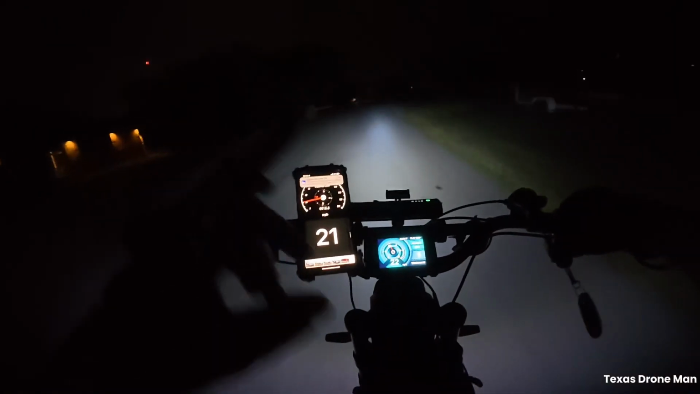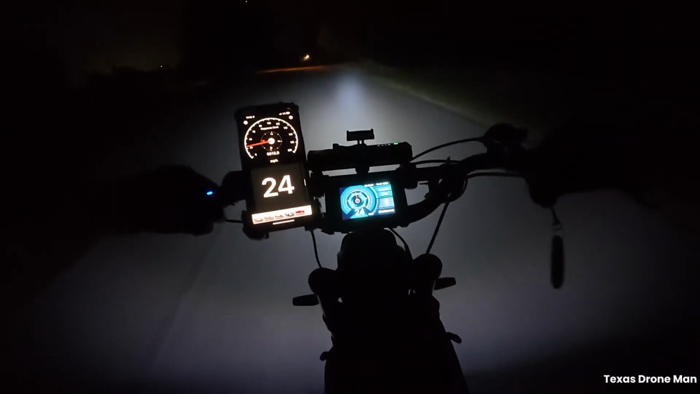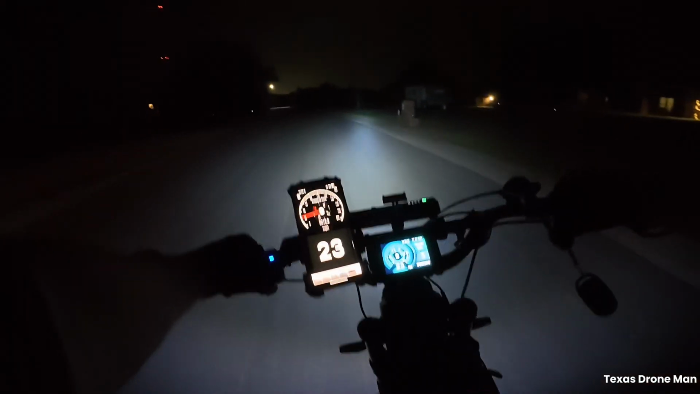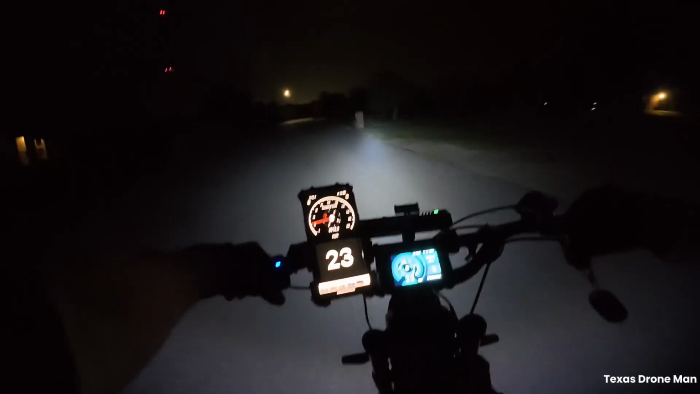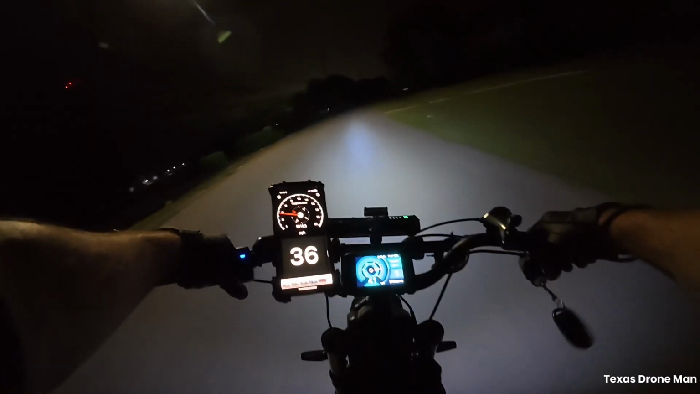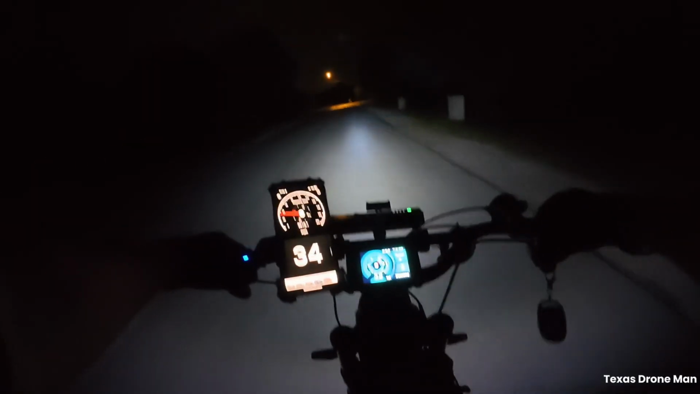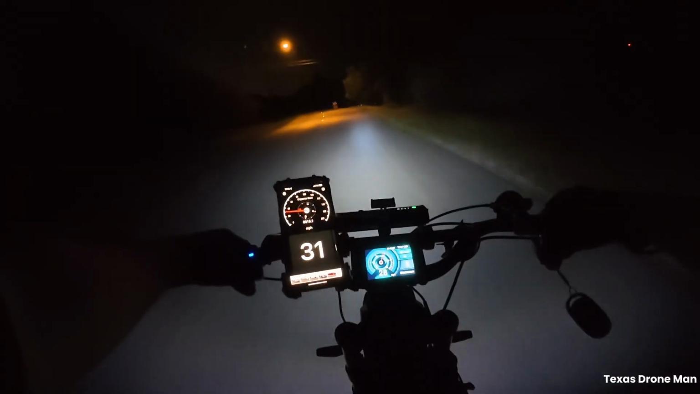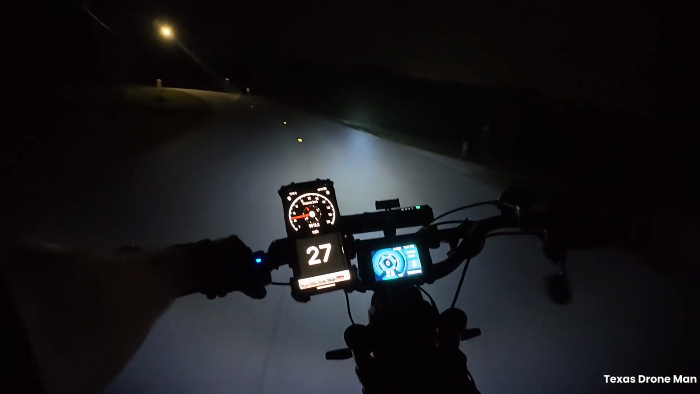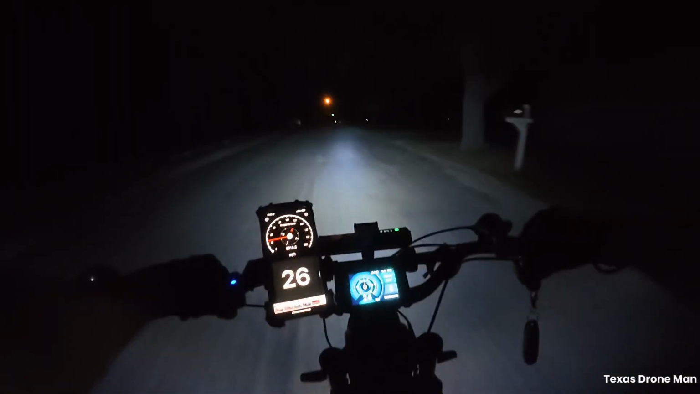I was telling myself I was going to bring my damn reading glasses and see what this motor output's doing as far as the wattage. God damn. That wind picked up.